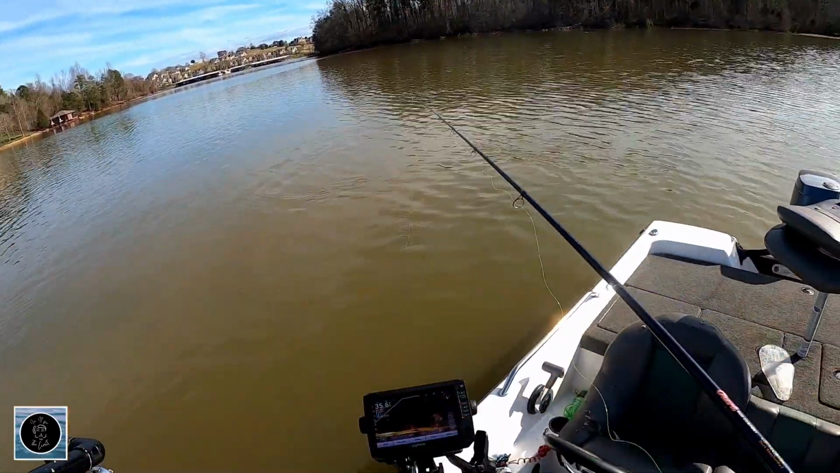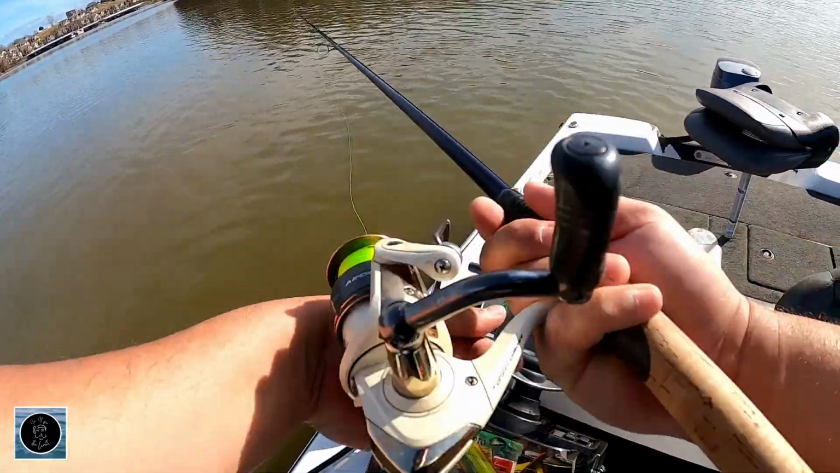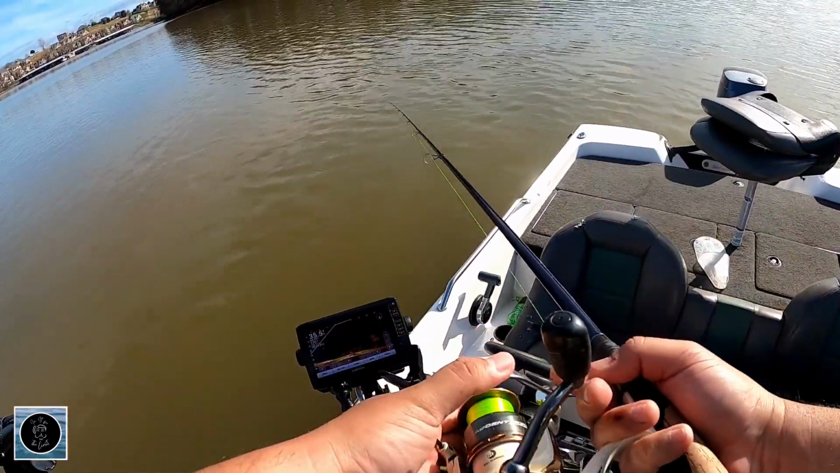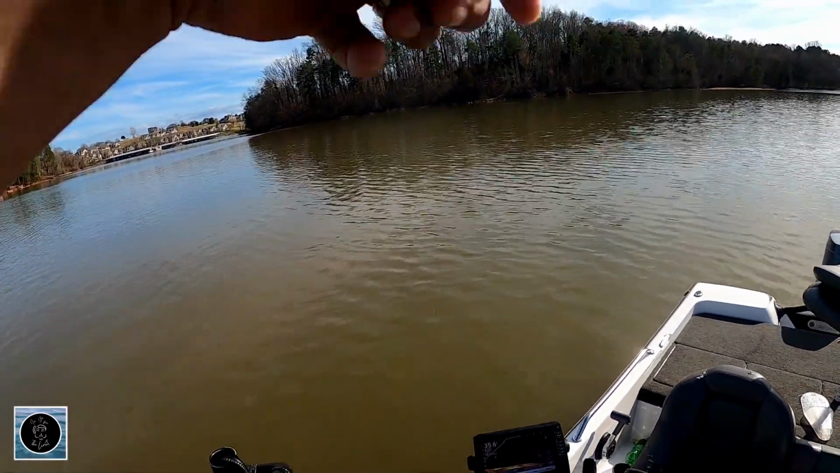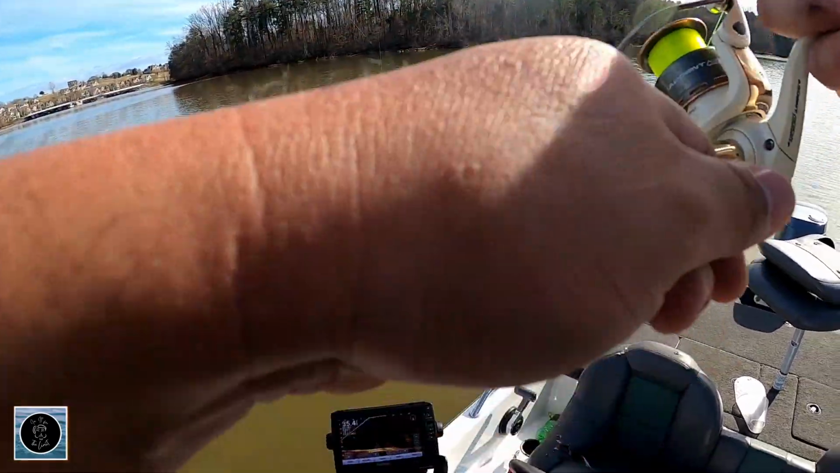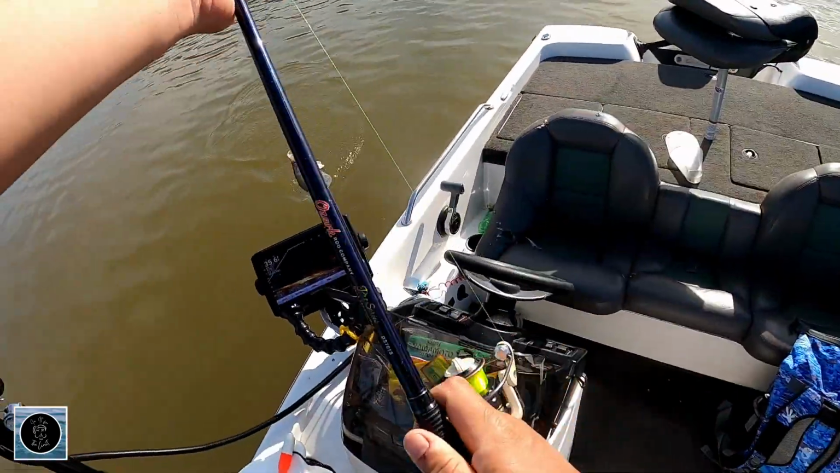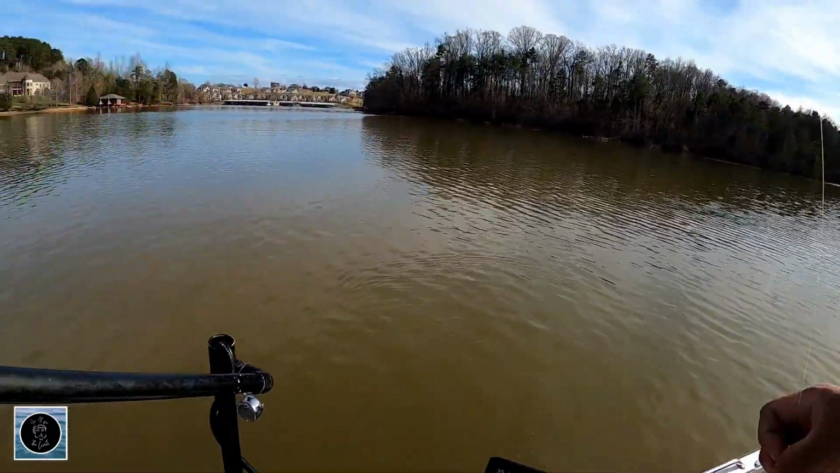That's the kind of tree we're looking for. Let's hope they bite. These are biting off. Yeah, they is. They eating. They're eating. It's a good one.